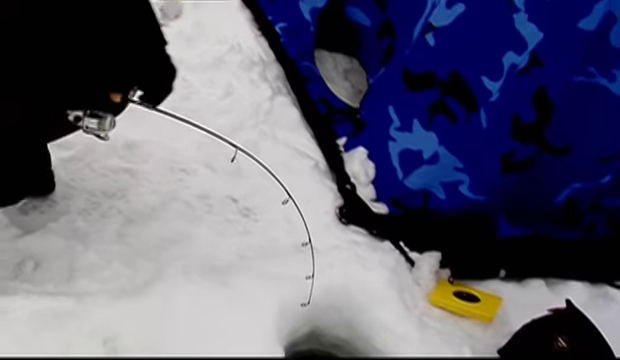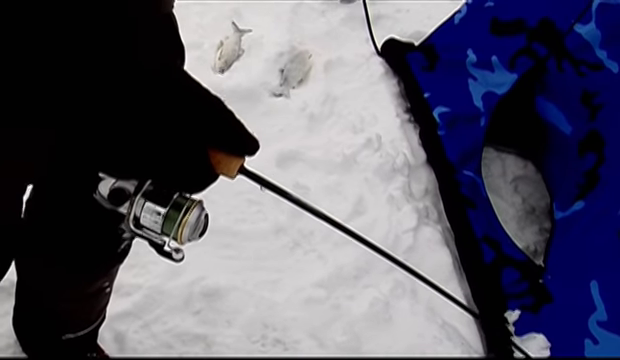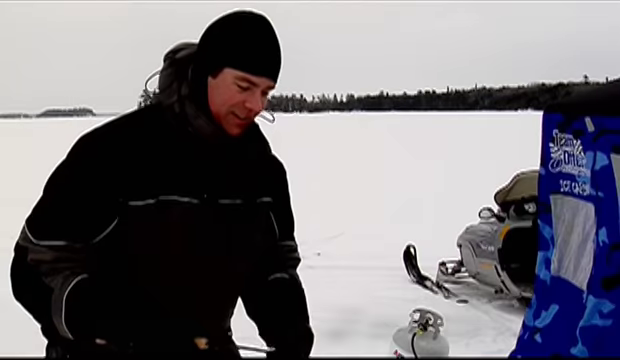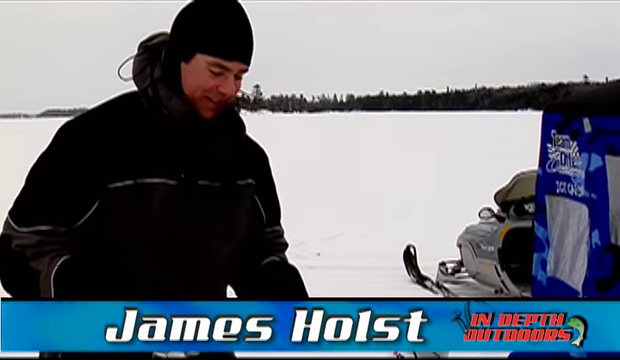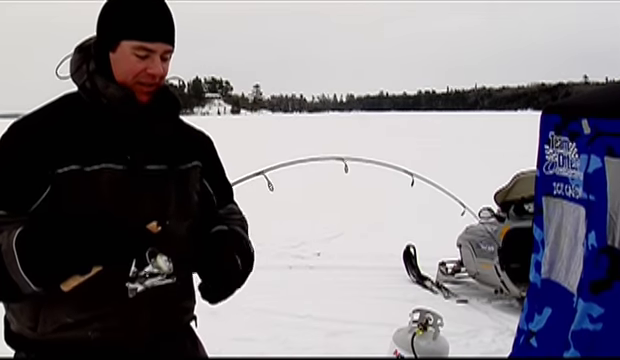Oh, you don't like that much. That big red blob on the Markham come flying up. I couldn't move that spoon fast enough. That was awesome. Been out here about 15 minutes, and I'm sure you can hear that. That is a good sound.